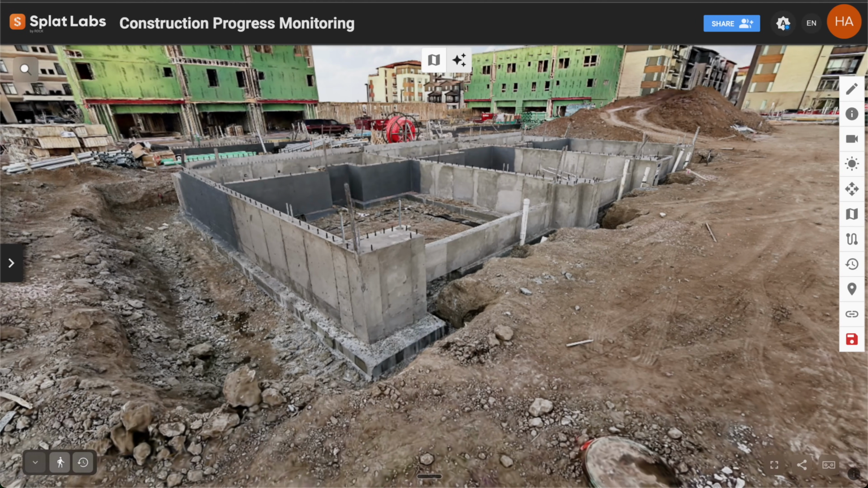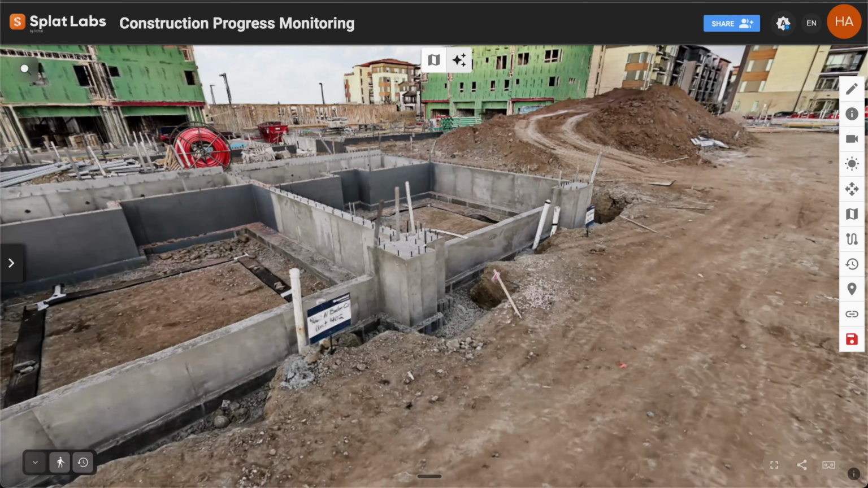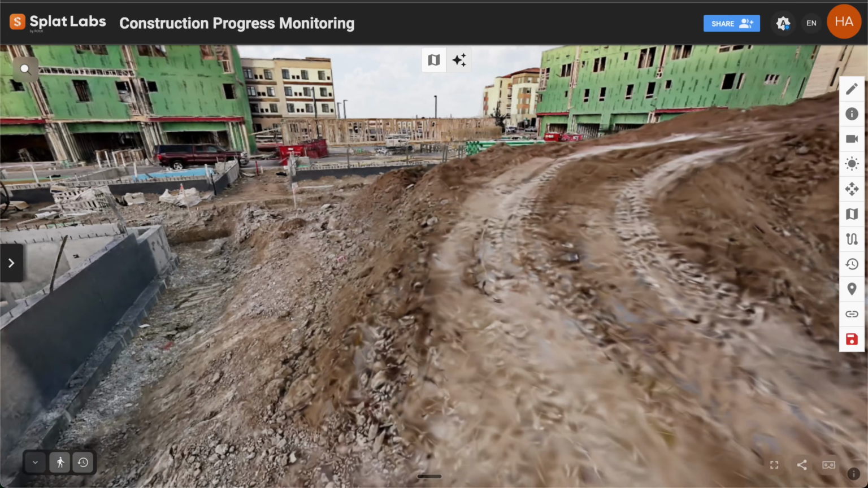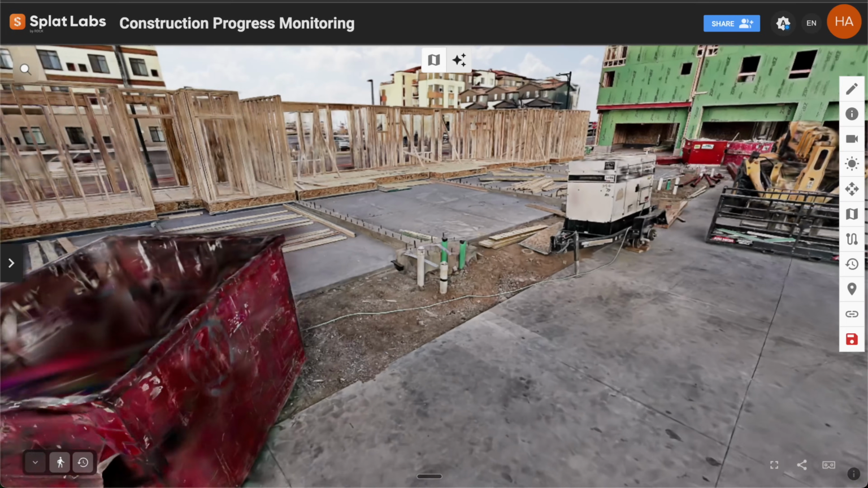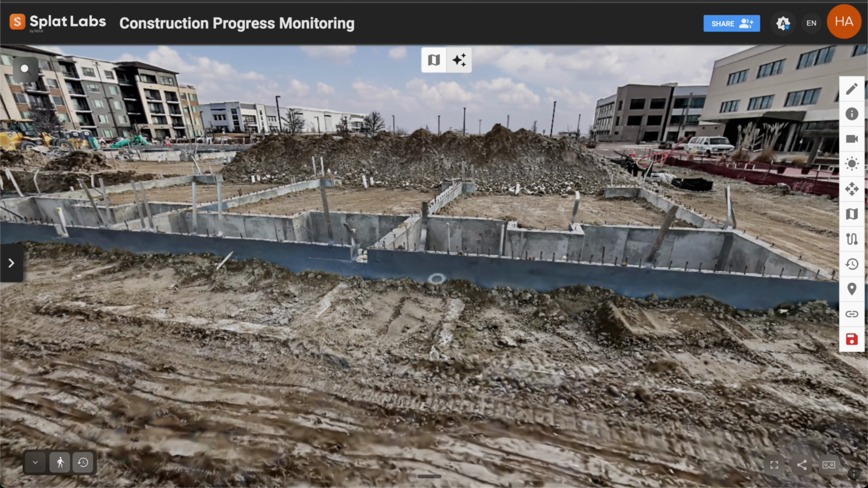Now I'm jumping into week 2. Forms are totally gone and the concrete foundation walls are fully exposed. You can even see the rebar dowels sticking straight up out of the top, ready for the next level. And over here, that spoil pile is still there, but it's getting a little bit shorter. Now zipping back over to the other section, you can see the vertical framing going up on the rear exterior walls. And finally, week 3, this is where it all comes together.